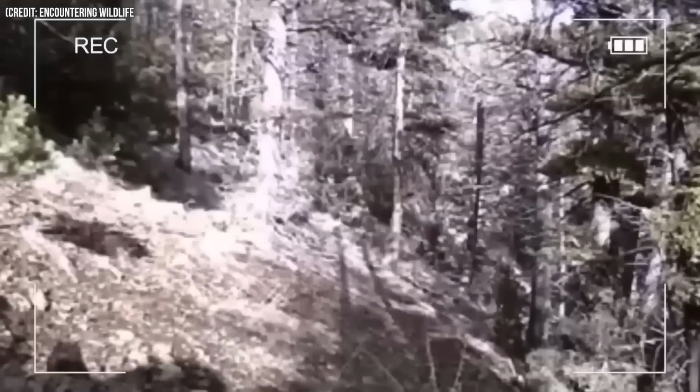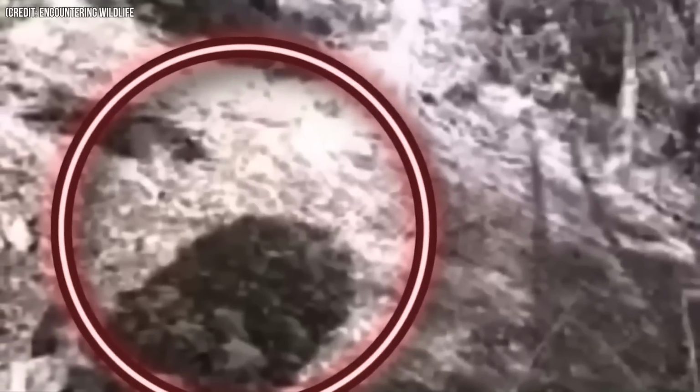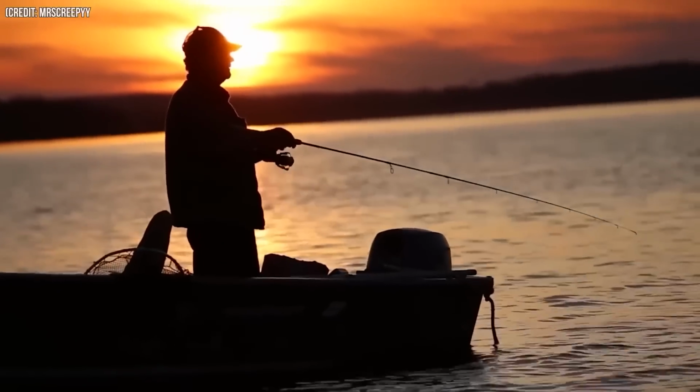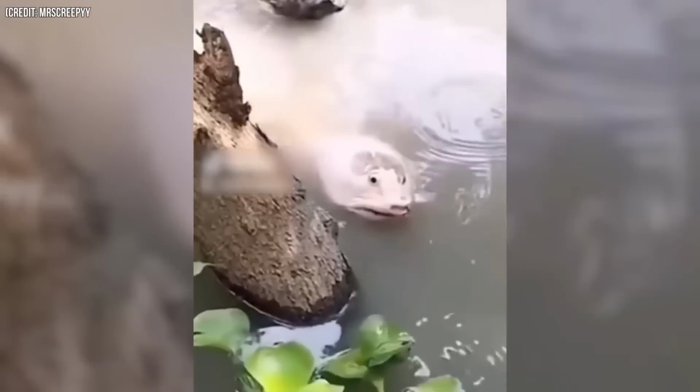Number 28. While a trail camera was doing its usual job, something strange occurred. A mysterious shadow of an unknown creature appeared on the left side. Surprisingly, the creature never came into view of the camera, leaving everyone puzzled. The authorities couldn't identify the shadow, and people started speculating whether it could be Bigfoot, a bear, or even a gorilla.